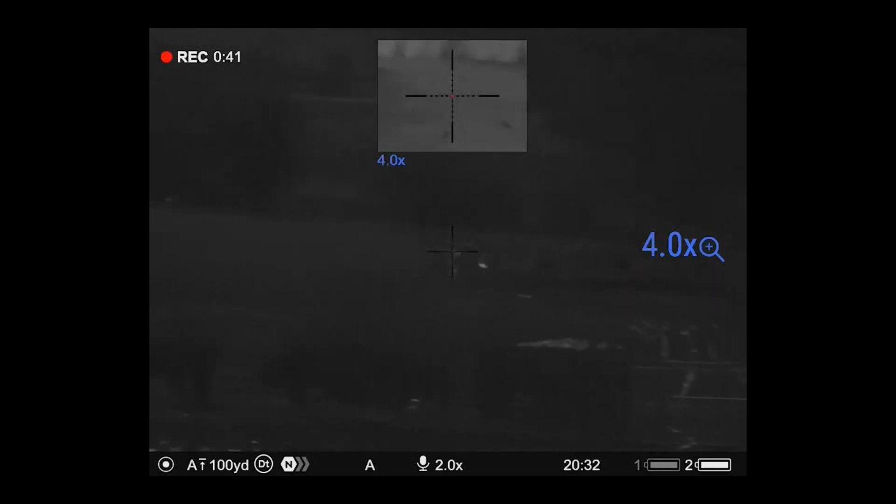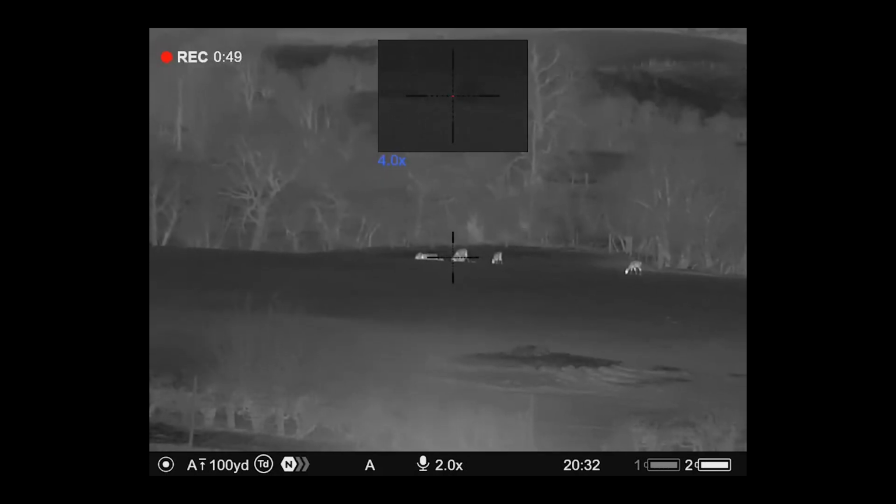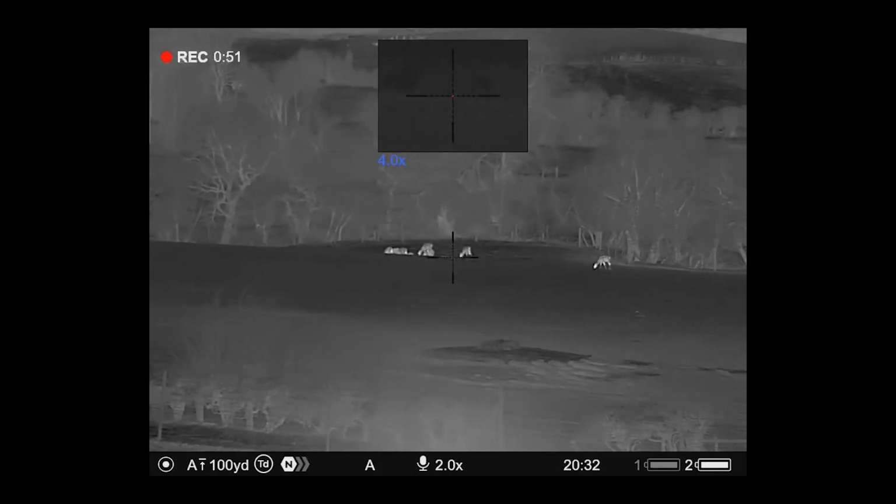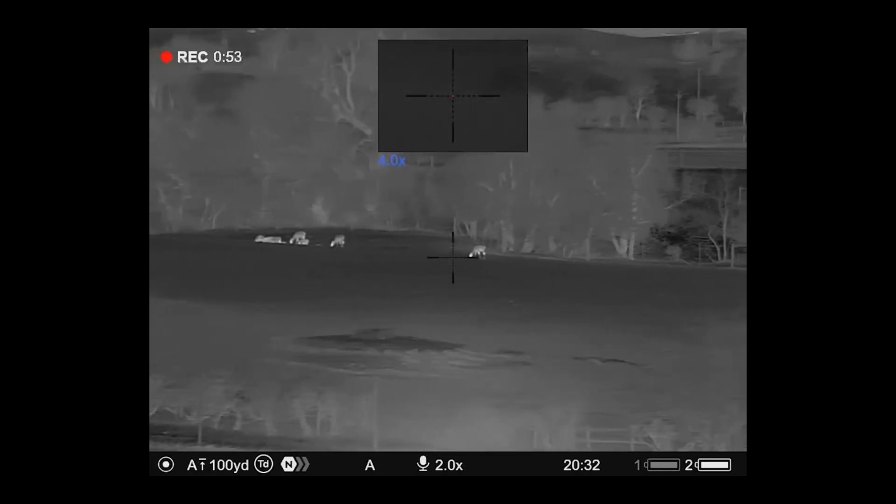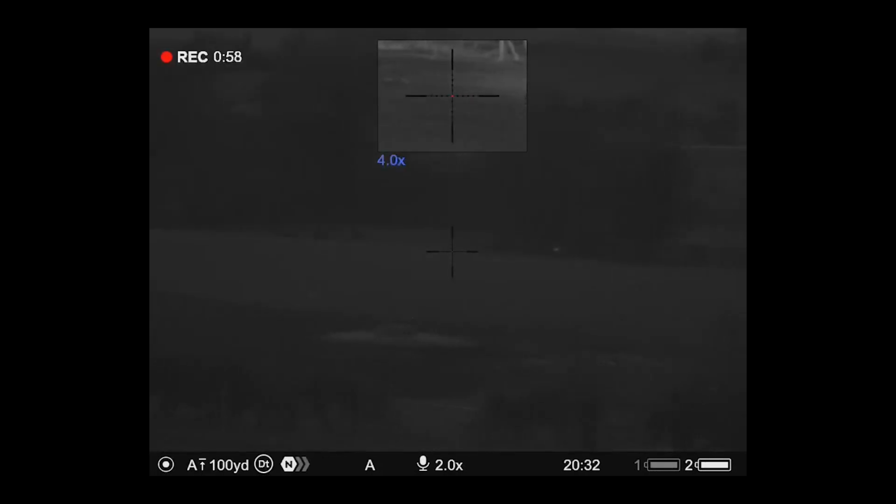I see, say, like a deer in the shadows, you probably wouldn't see if it was away under the tree line or something like that. Giving you good function. Nice crystal clear on the thermal, and then flicking it up. Daytime.